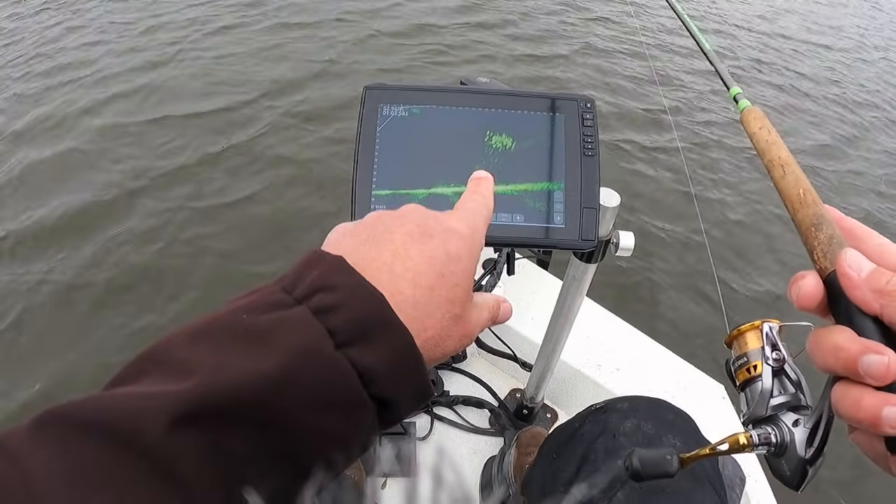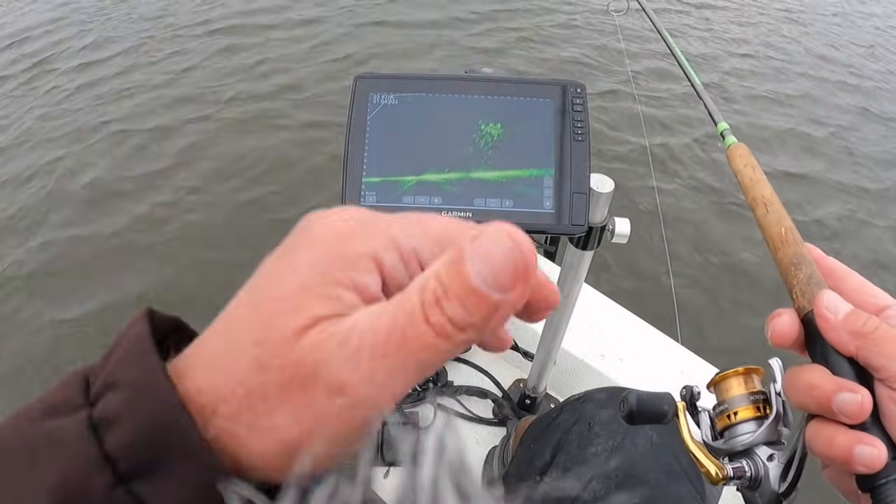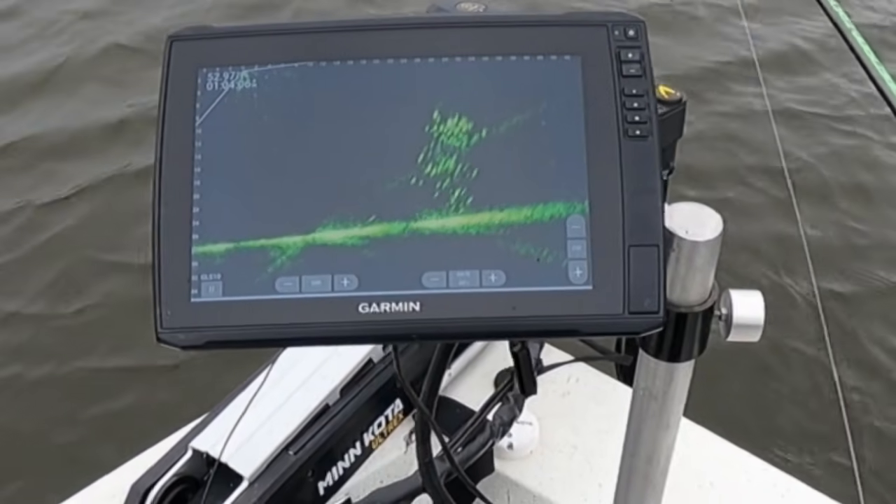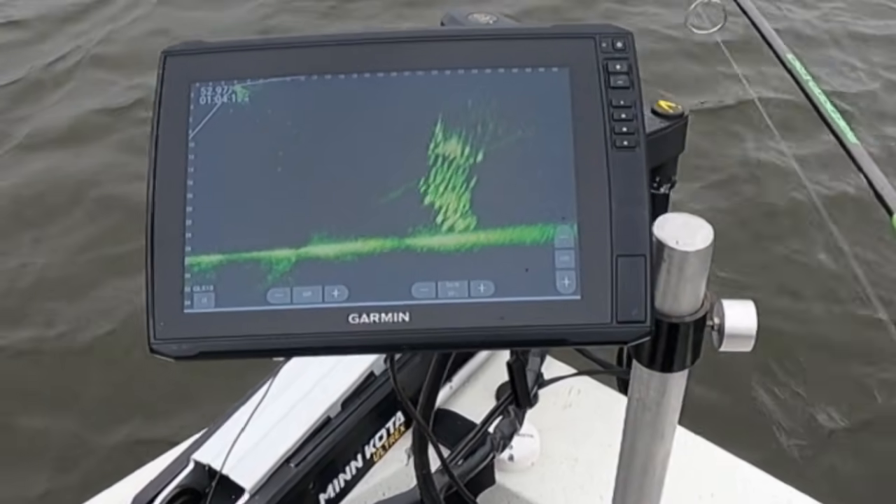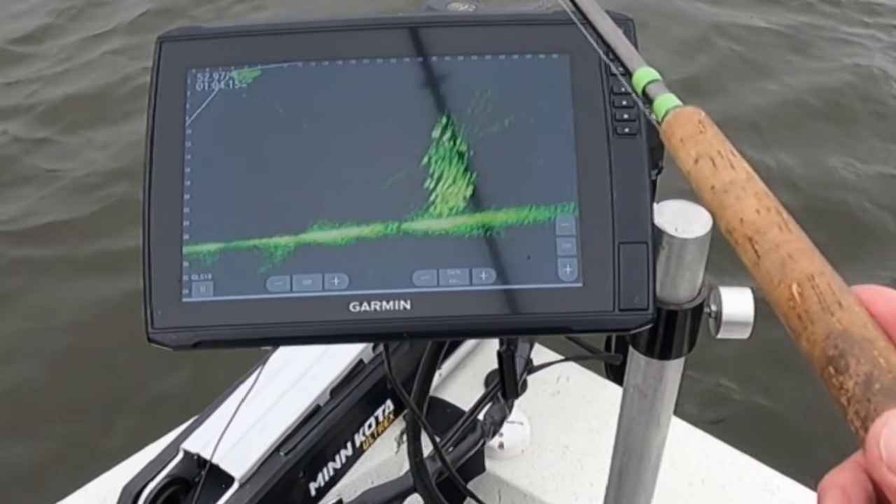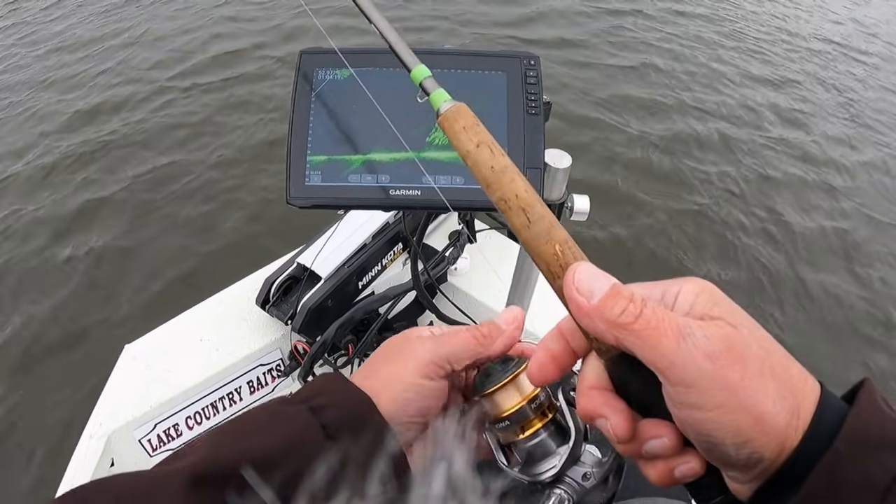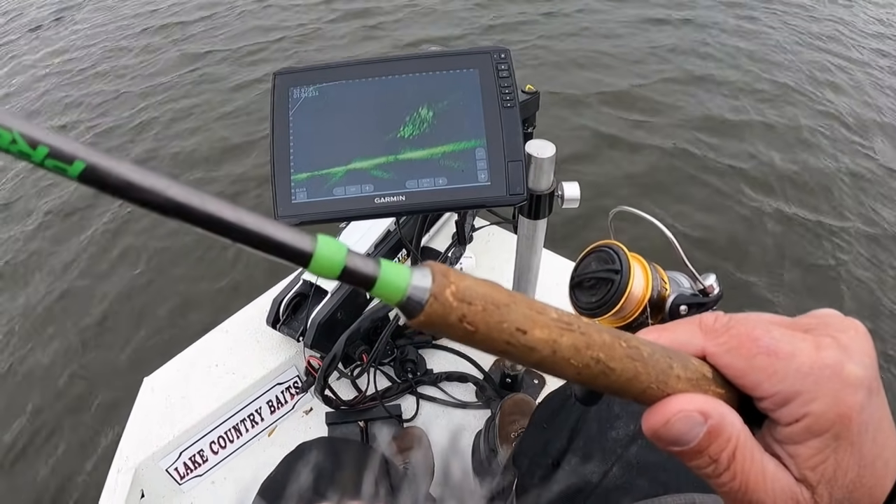So as you can see, these fish right here, they are in open water. No rhyme to the reason. You see them going down because the boats get close. They're very spooky. See, they're going all the way to the bottom because the boat's getting close to them. Fish like that are very difficult to catch.